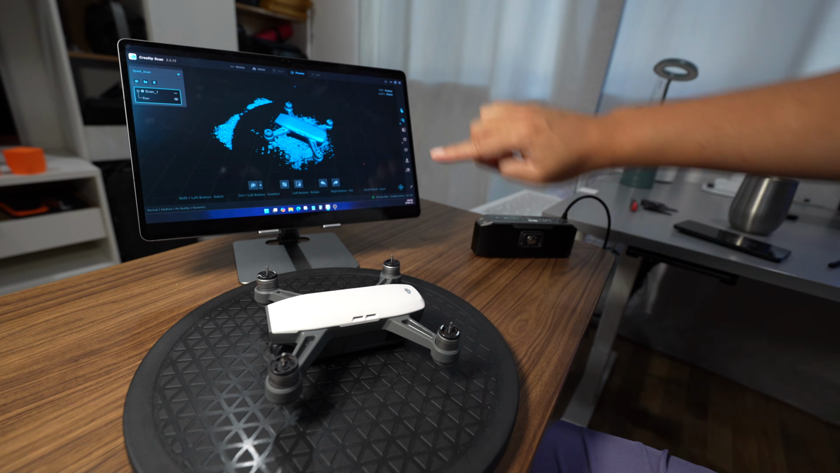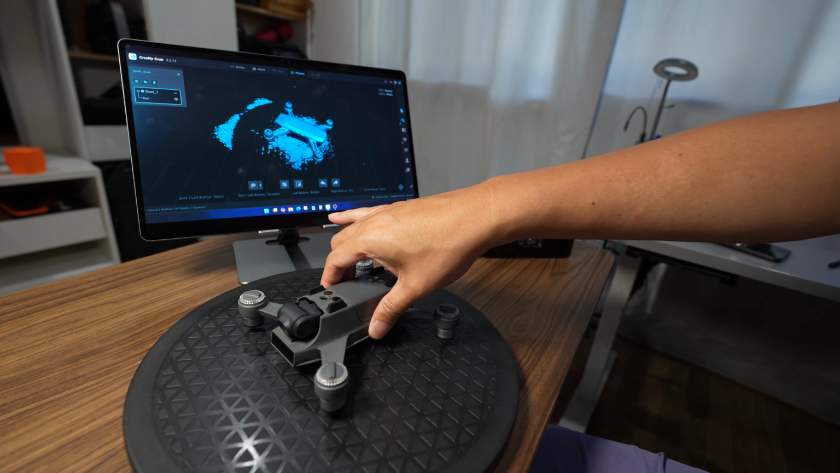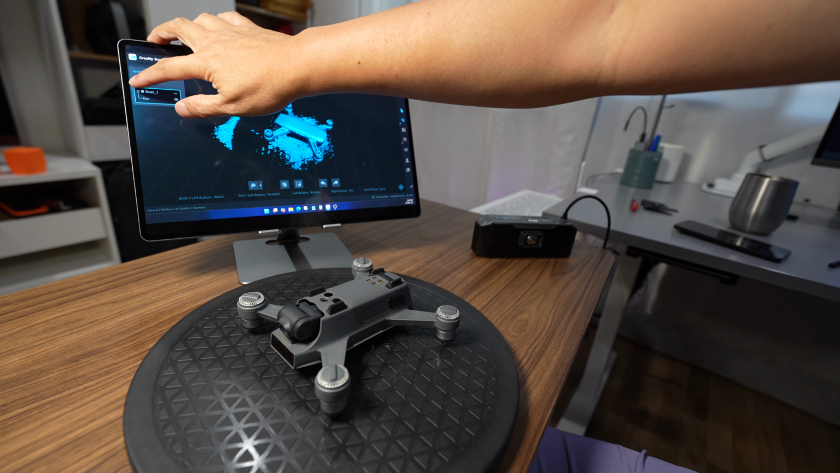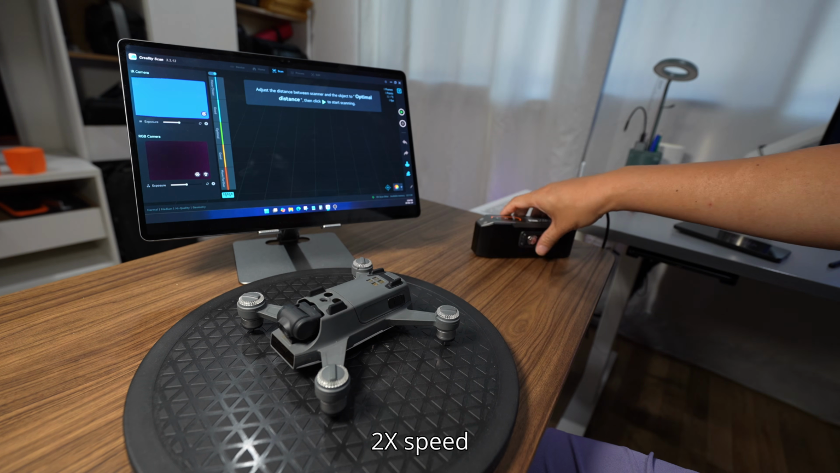Okay, now I make a second scan. I flip it over, and then I add another scan. Medium object, everything is the same. Okay, let's do the second scan.